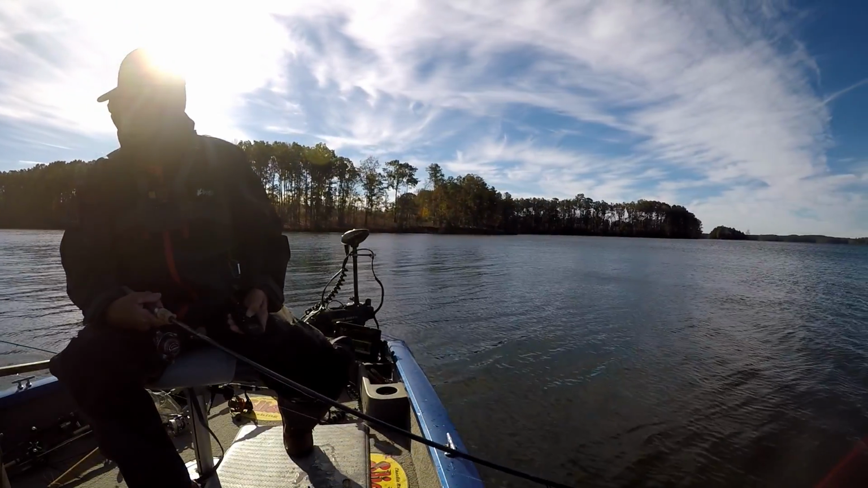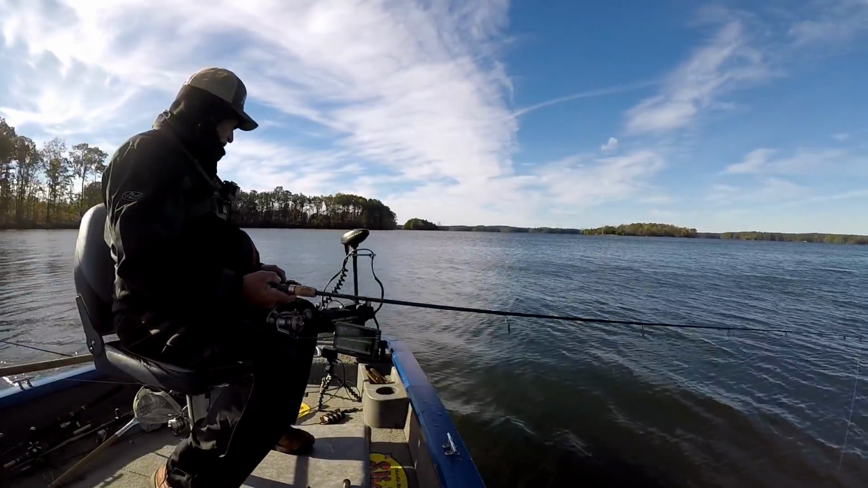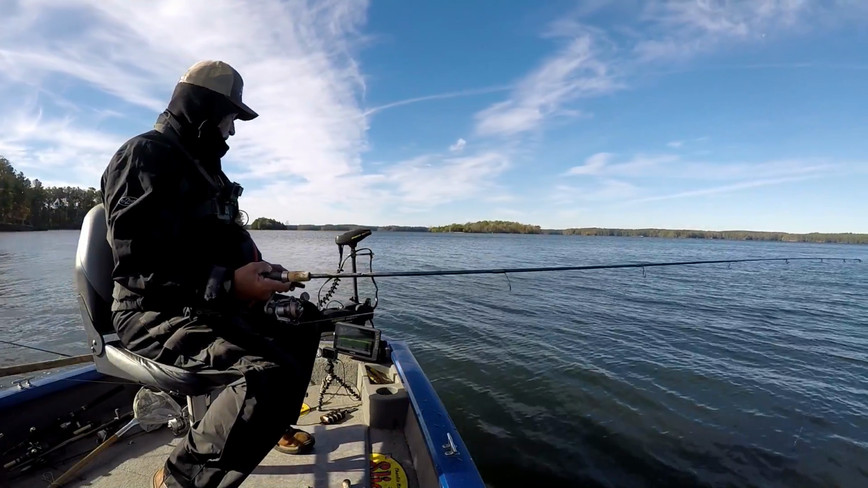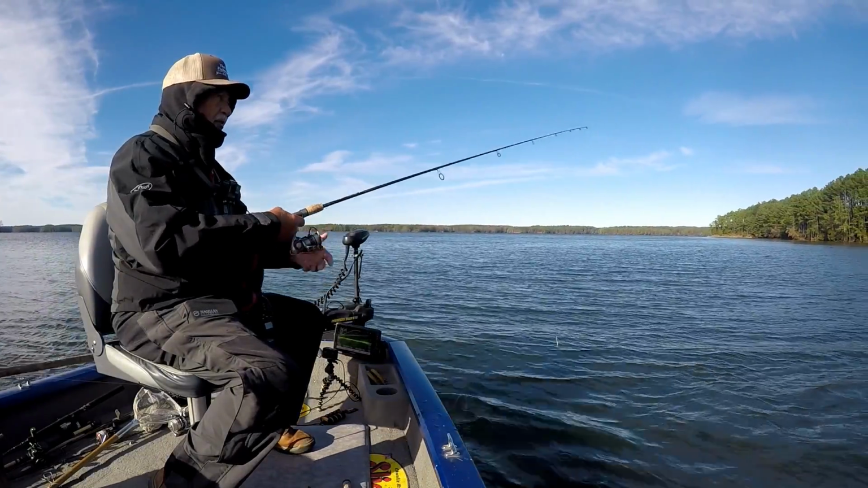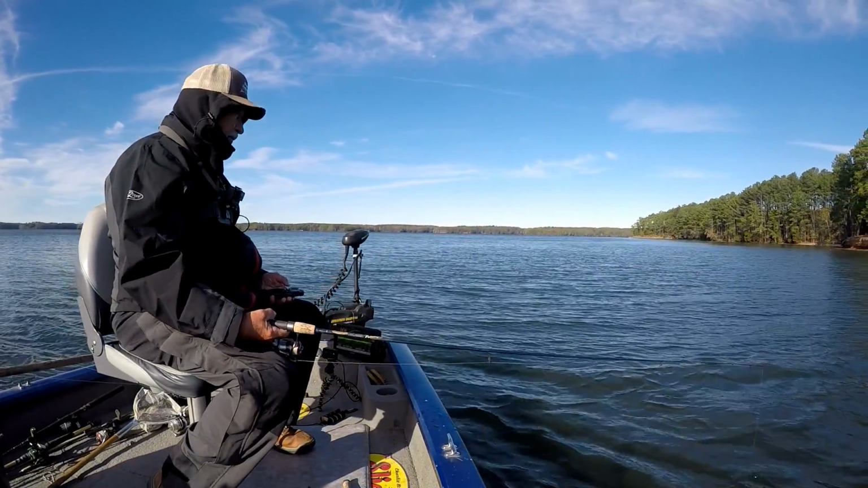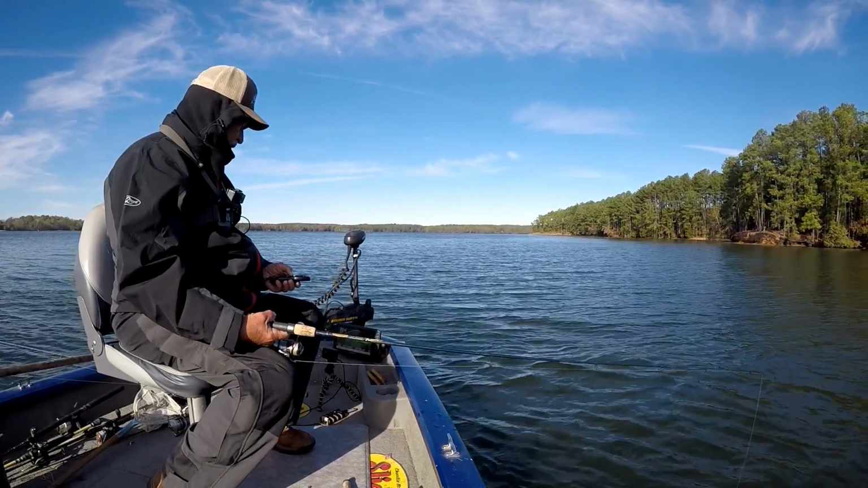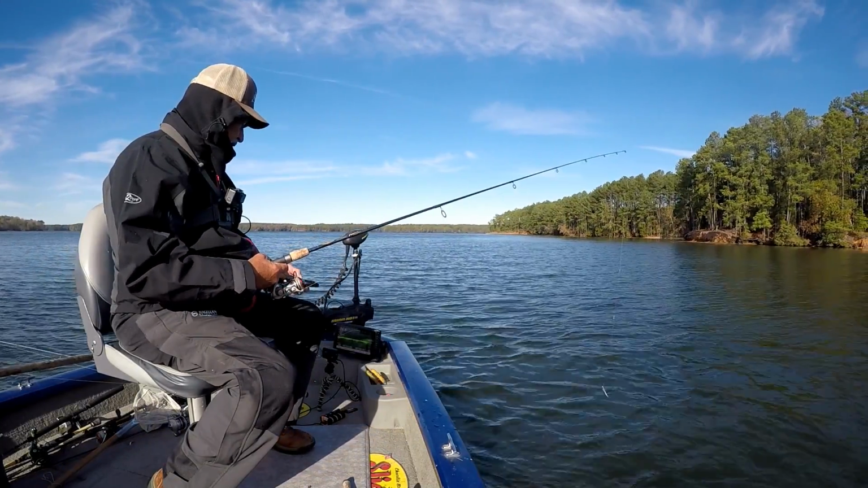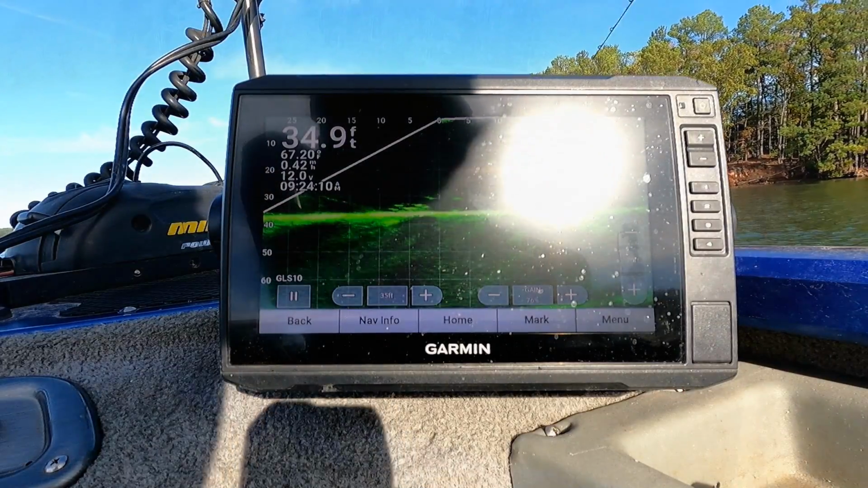A big old slab, one about half size, and then a perch. That's what we got so far. I'll sit right here and catch crappies. That's what I'll do. I'll pinpoint this thing, get off of it, and throw that slip cork in there with a minnow. Right out there they are. Right out there.